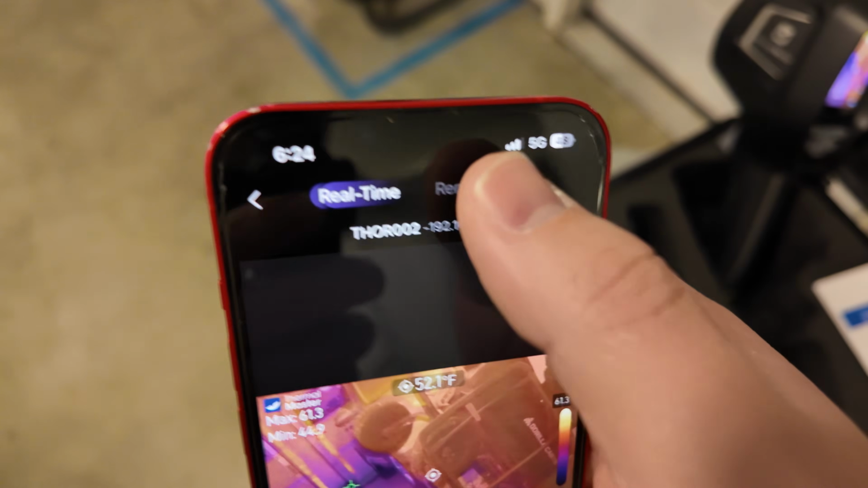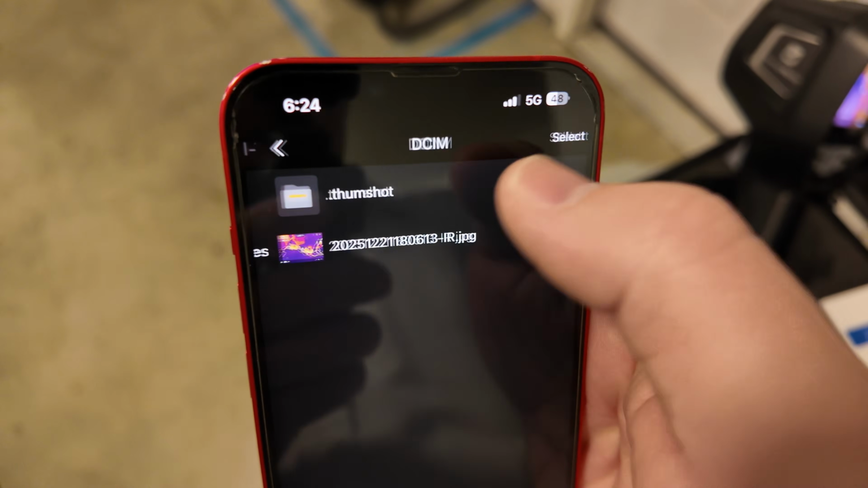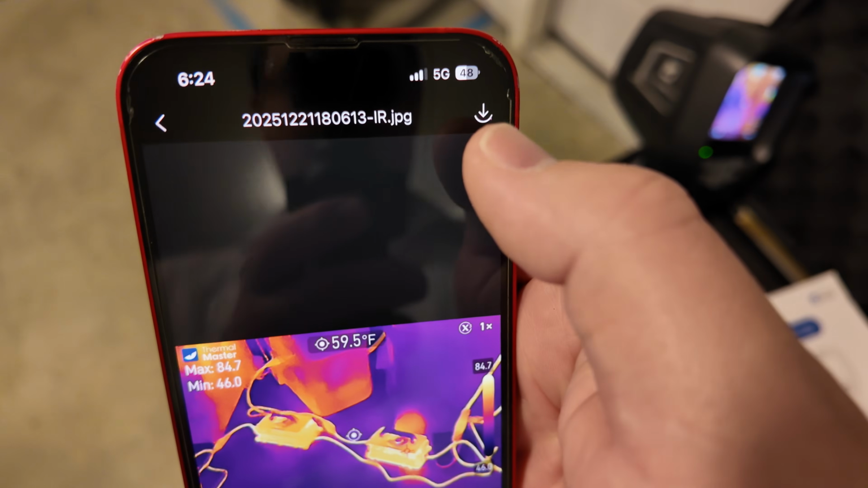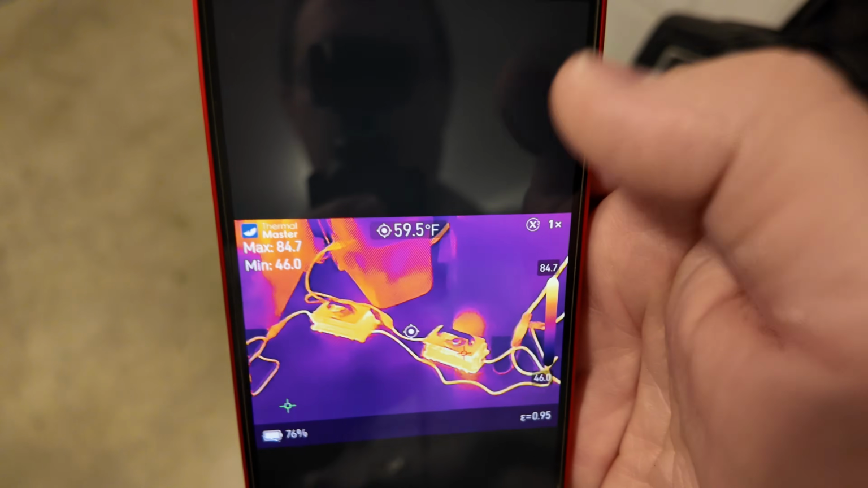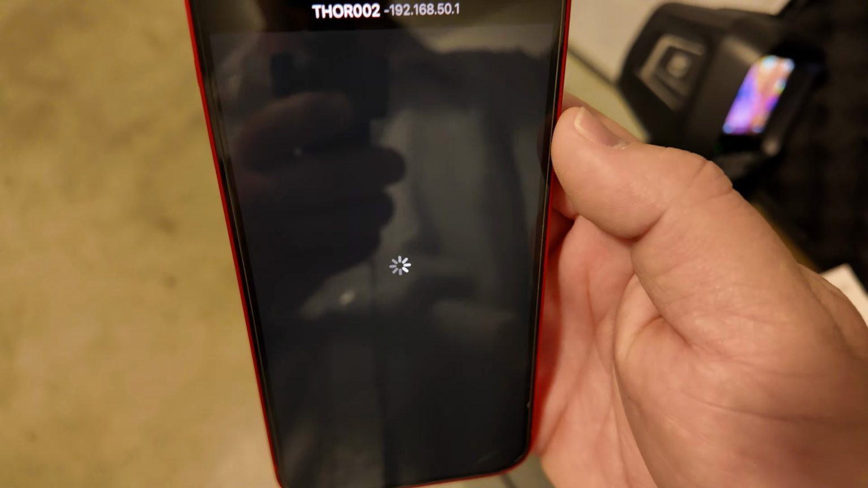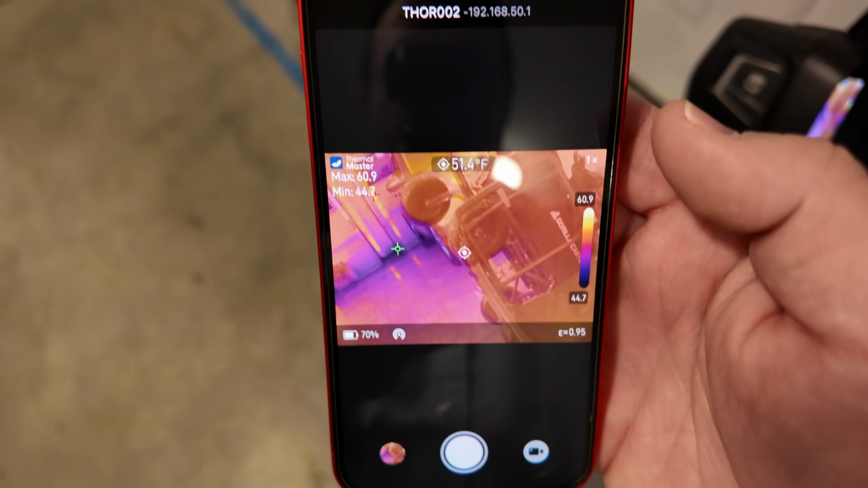You can also access any of the remote files on the memory card itself stored on the camera, which is cool. And you have the option to just download it directly to your phone from the app. That could be very handy for a variety of different situations for sure. And that's basically the app in a nutshell.